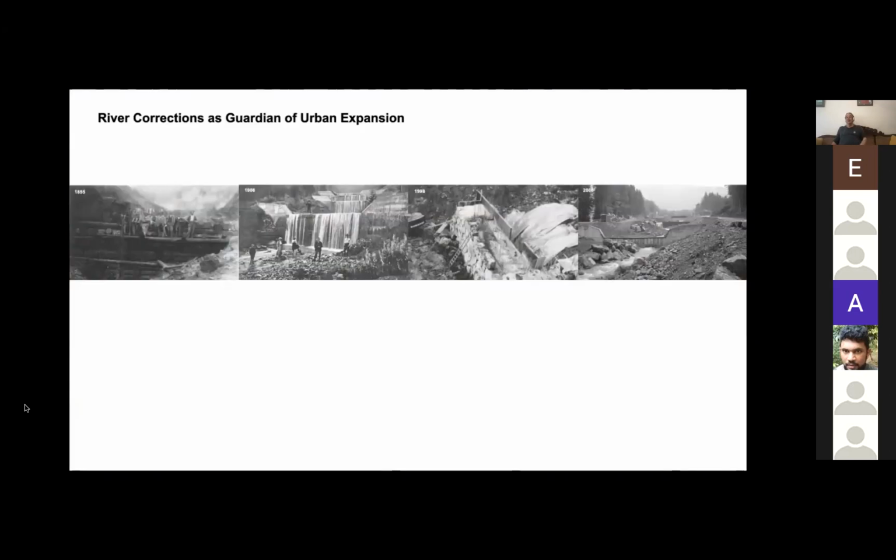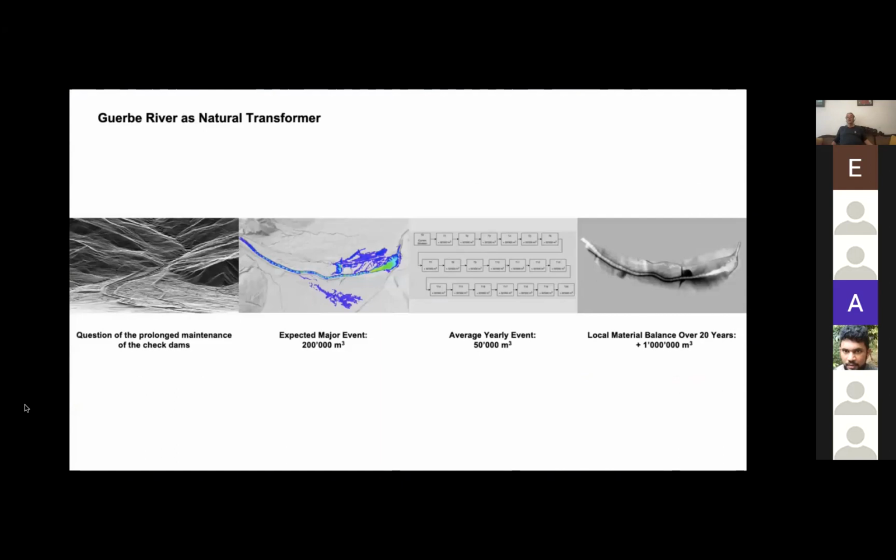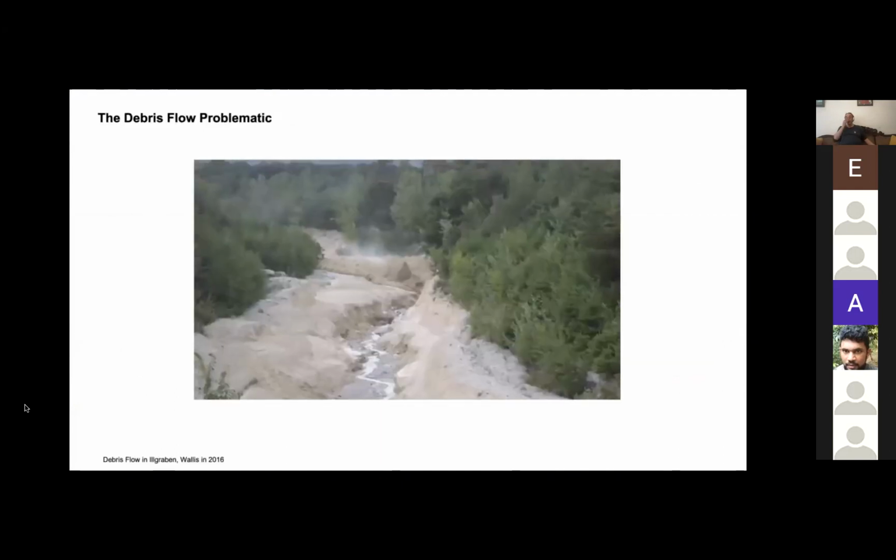Here are the steps being built. And our approach was to say, let's get rid of all the steps and let's deal with the debris flow phenomenon the way it is. How can we deal with it and manage it ecologically using the robotic technique at hand? So we would have literally robots.